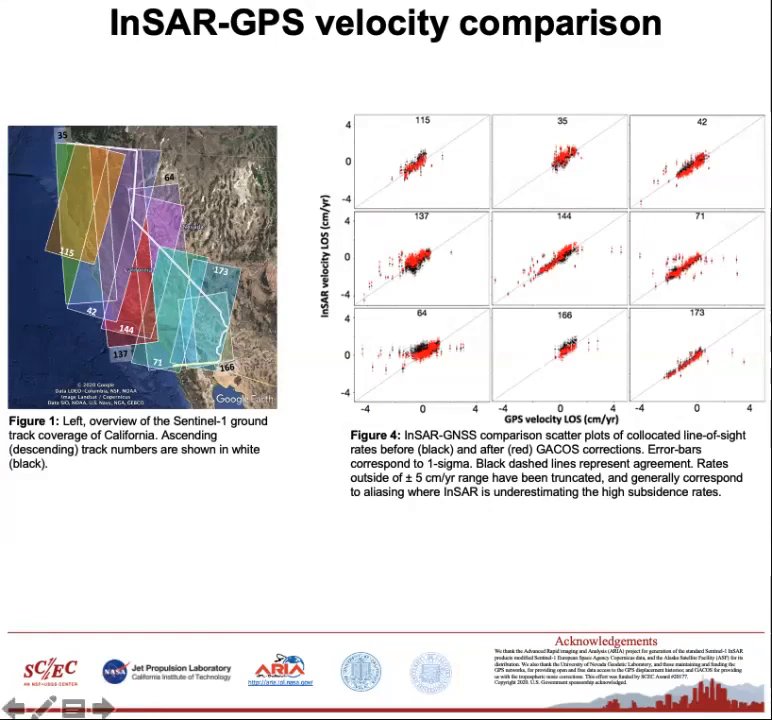You can see in some cases, such as for track 137 and track 64, there's these large GPS rates, which are significantly underestimated with respect to InSAR. And we believe that this is attributed to phase aliasing, where InSAR is underestimating the high subsidence rates in particular, which is concentrated again along some of the major California basins.